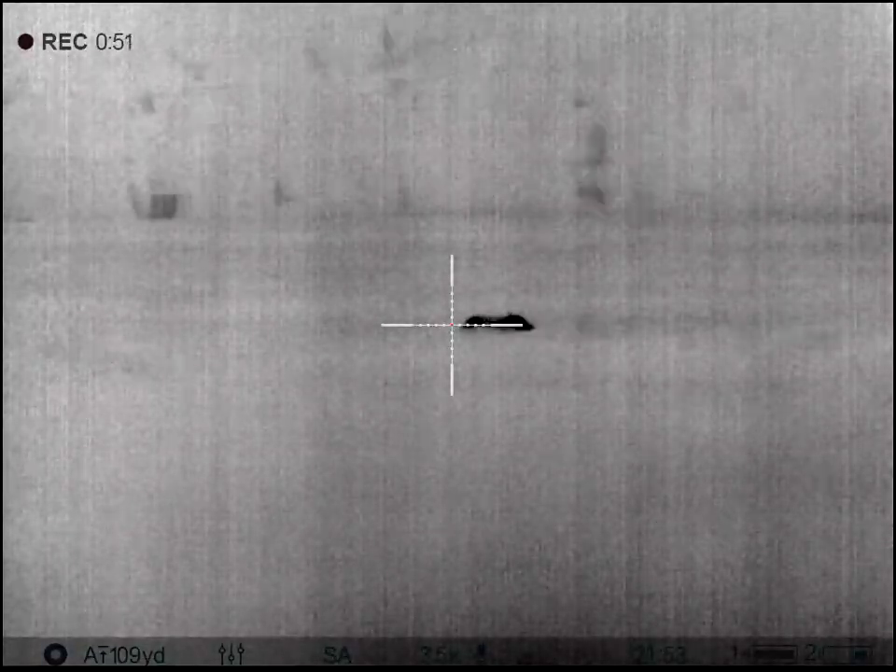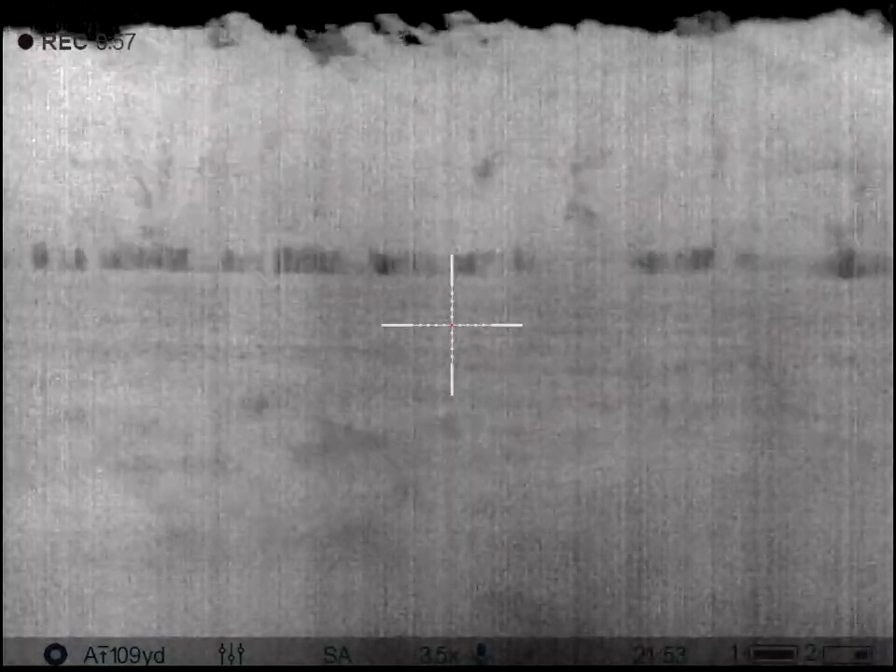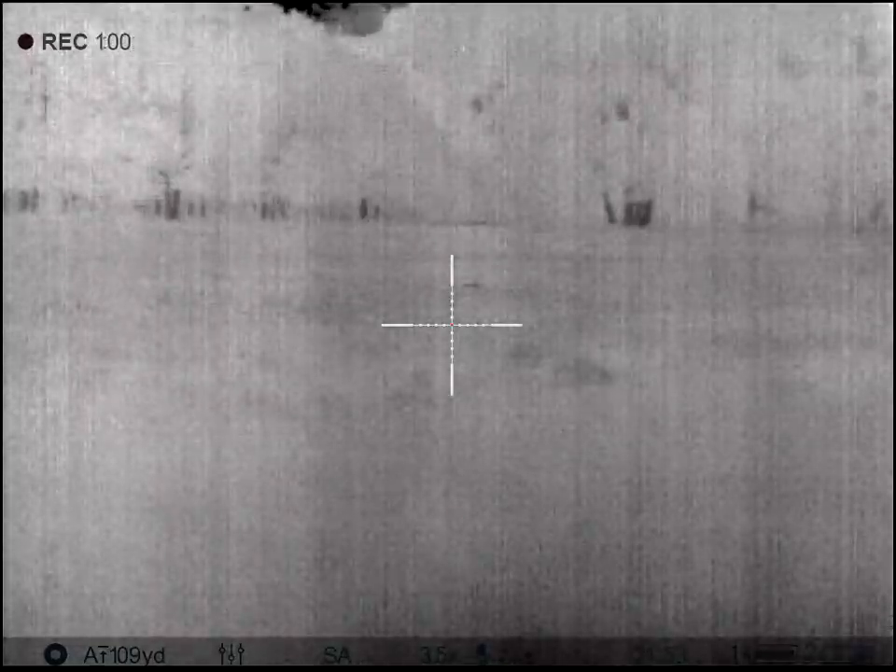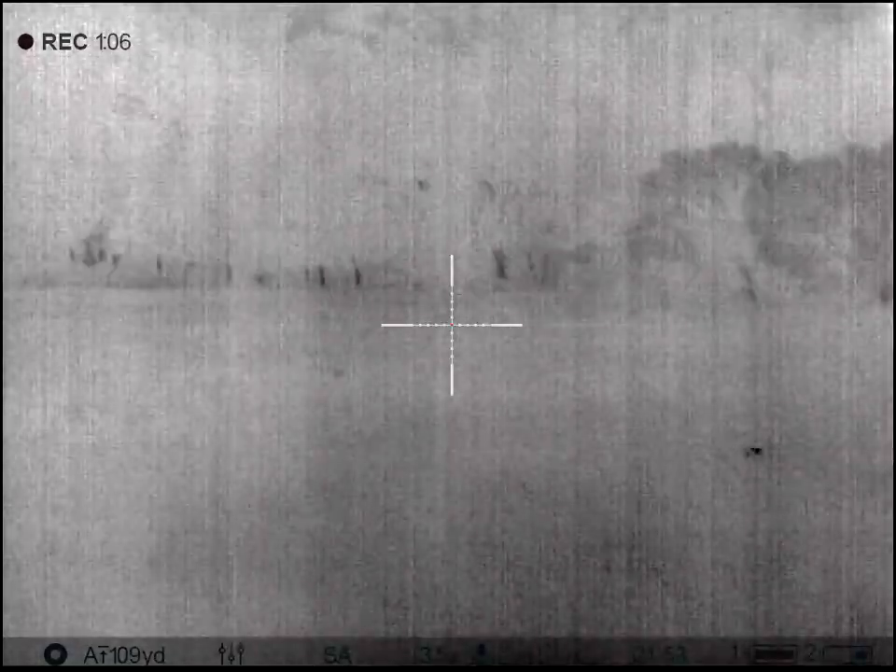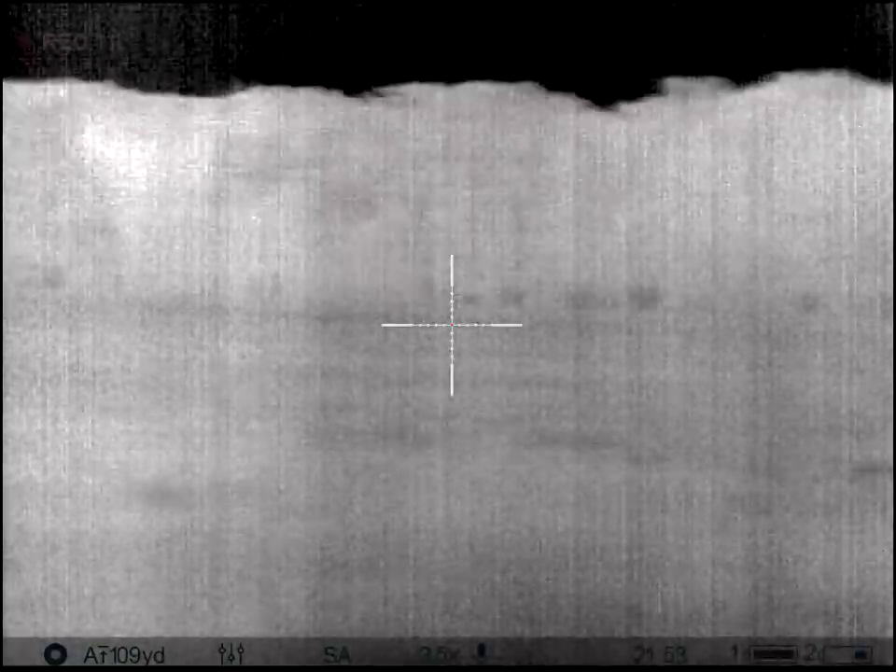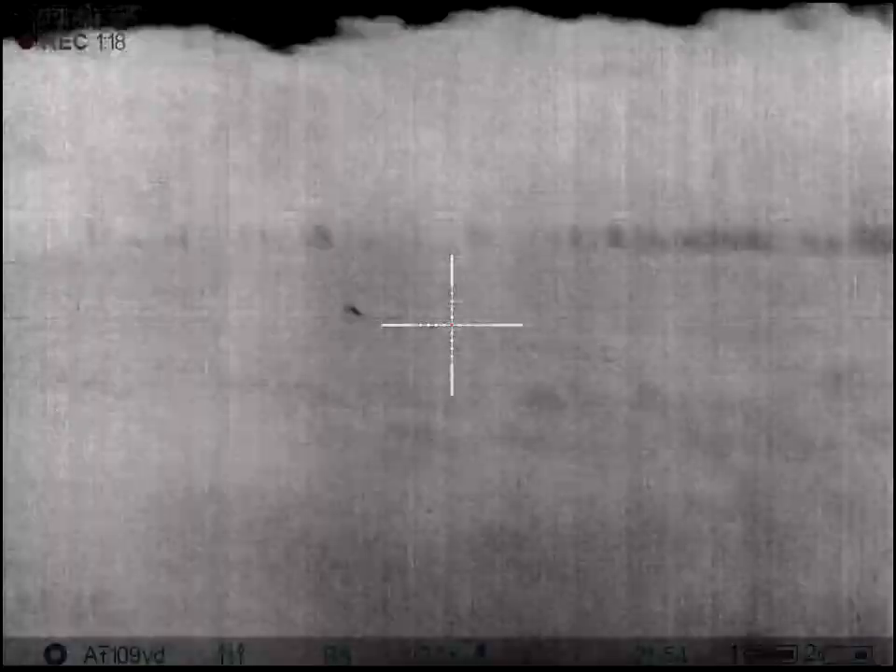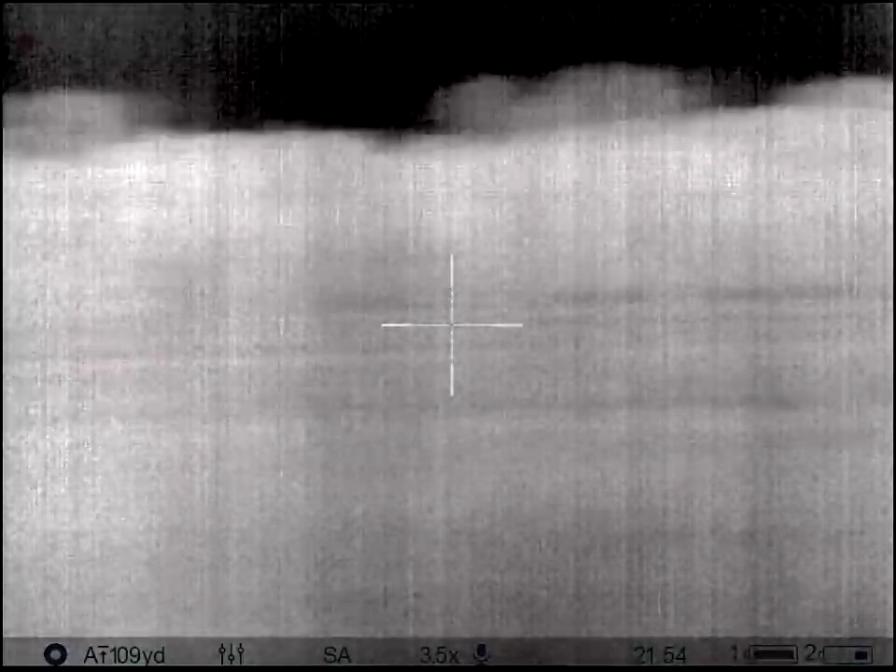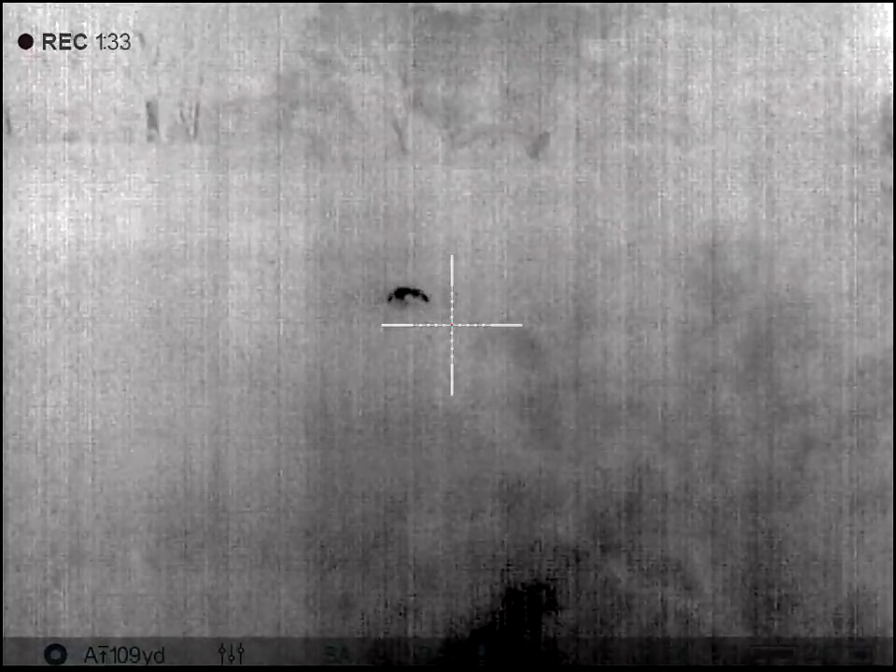You got another vacancy room to the right. You got another one right here. Can you see him? Yep. Up, another one. We should be able to find you one to eat. There's one right up here kicking still.